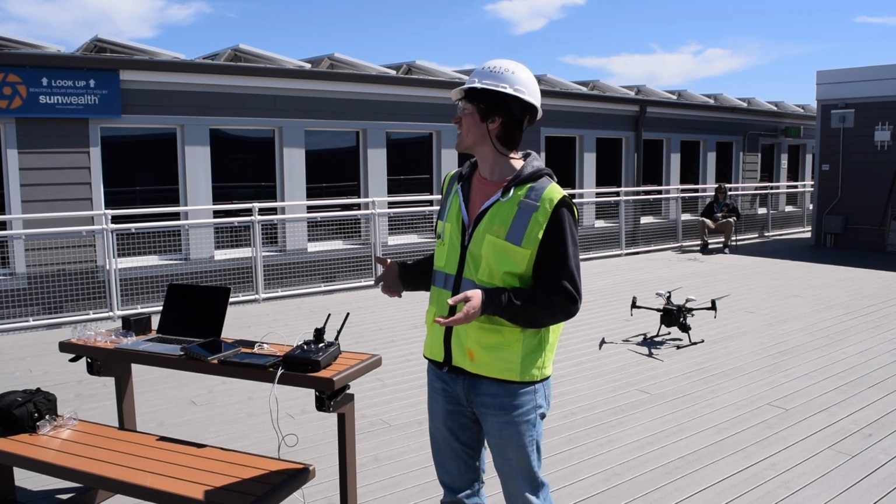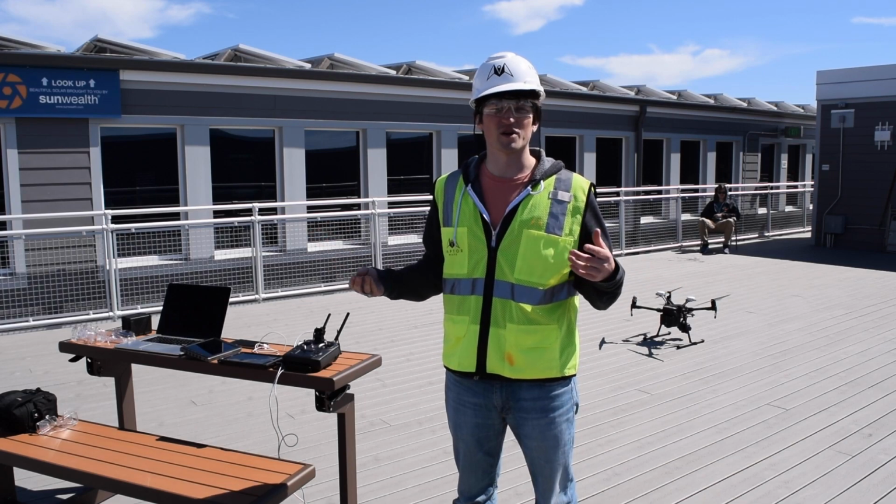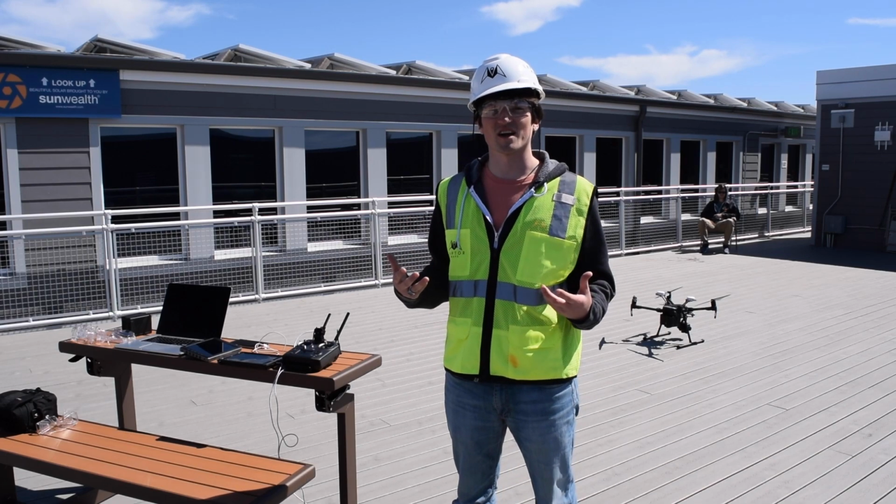So this will serve as an example. Obviously, out there when you're working, the solar farms or photovoltaic plants are going to be much larger, but this is a great little test bed to show you how to do it.